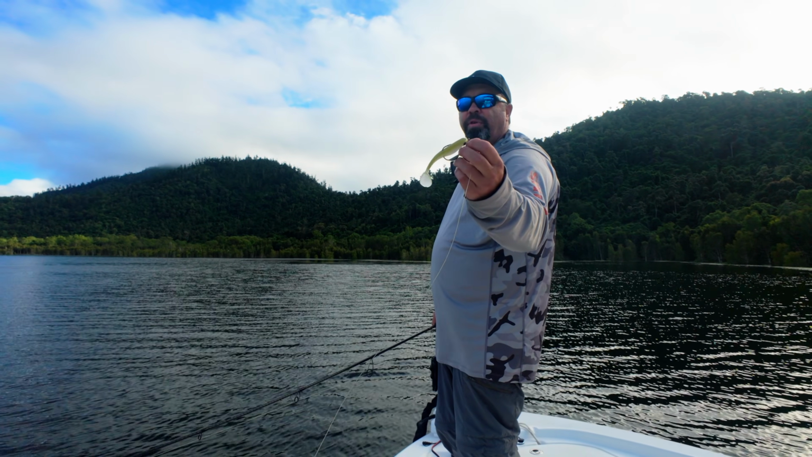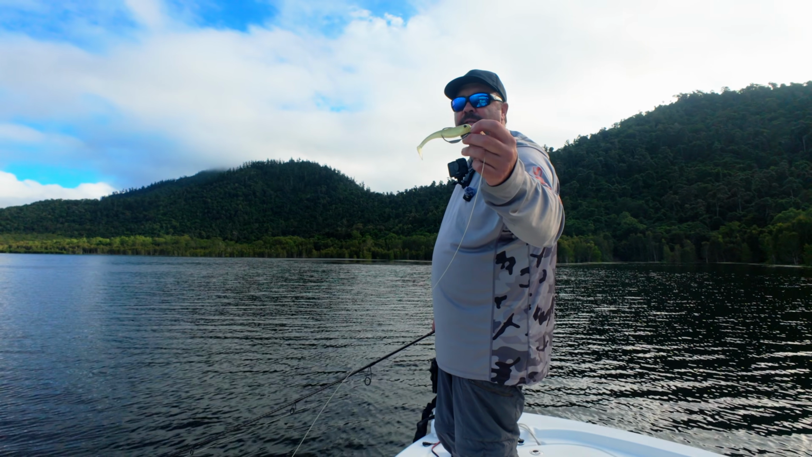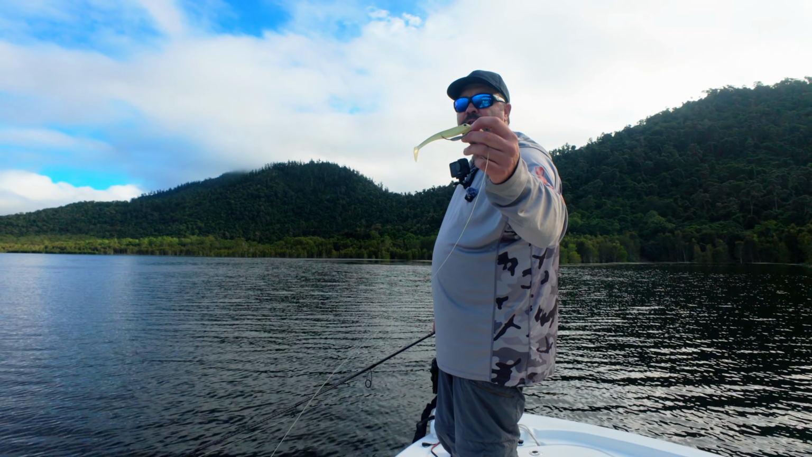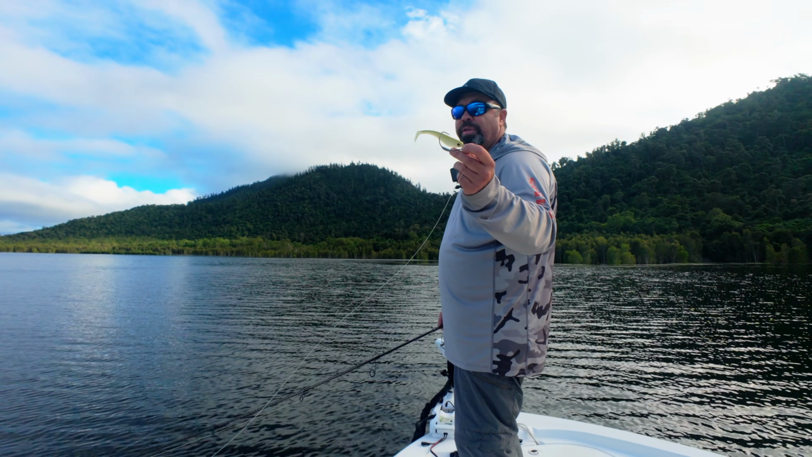It's the old favourite of mine, the hollow belly in AU colour. You rig this weedless. It's a 5-inch, I think it is. If they see this, they can't resist it. Absolutely love it.